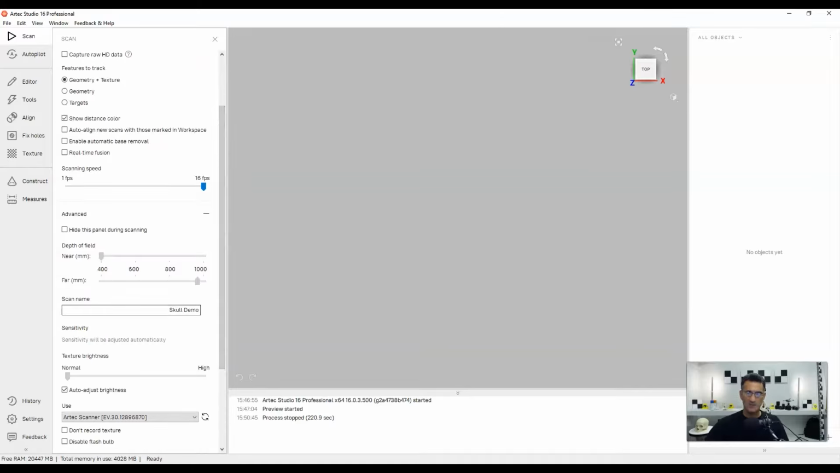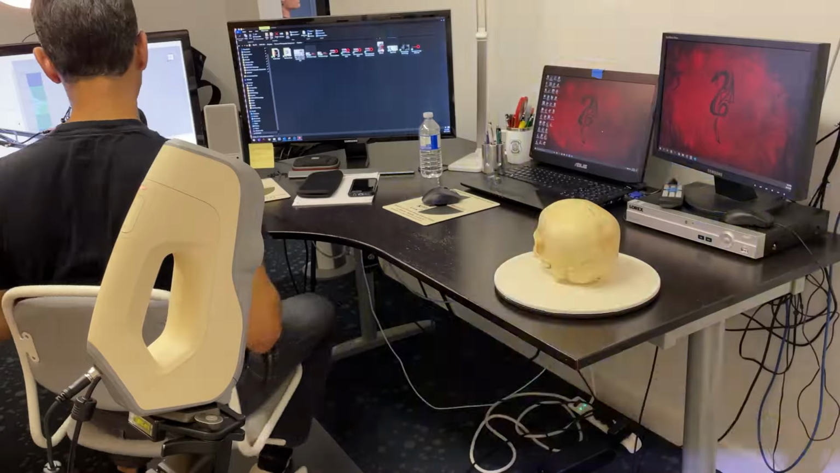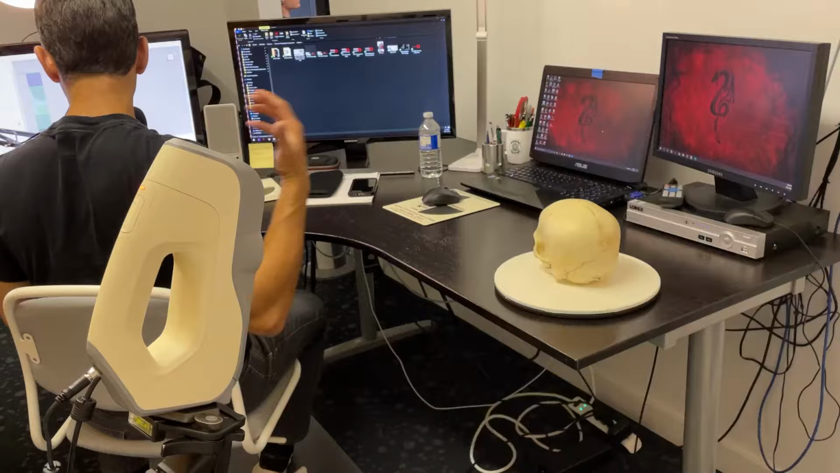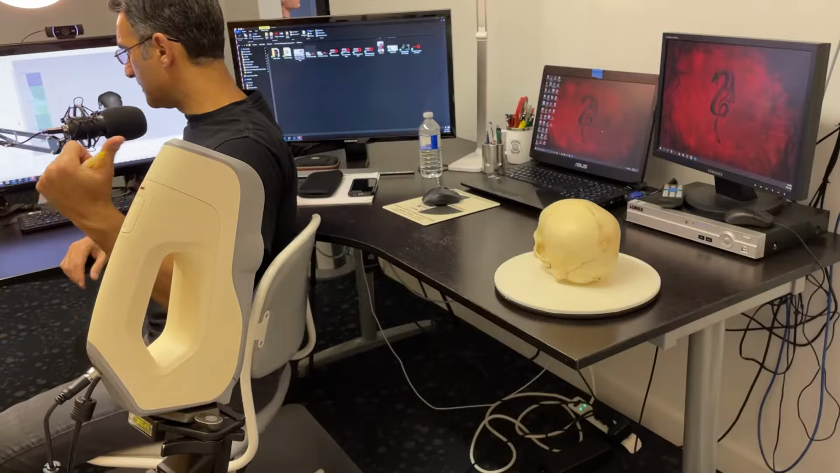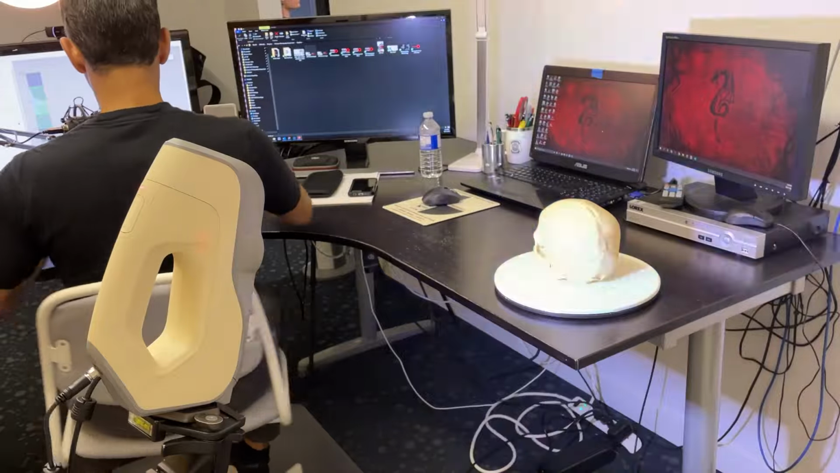Also, if I'm not happy with the scan name, I can always rename it when the scan is already done. I can rename it afterwards, so it's not a big deal. Okay, let me go back to preview. Okay, so I've got the scanner set up. You can kind of see it behind me. I'm blocking it, but it is behind me and it's flashing, so it's picking up data.